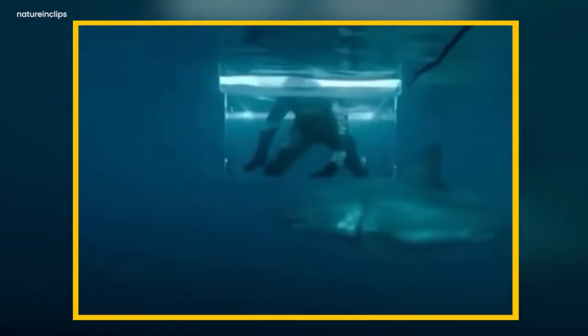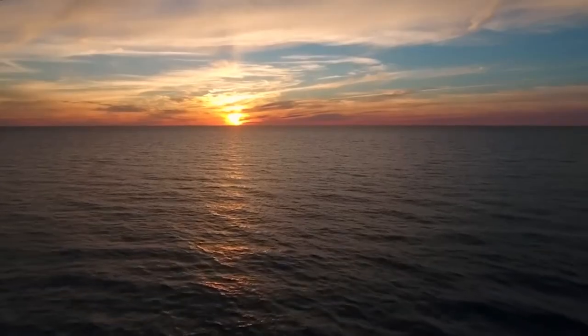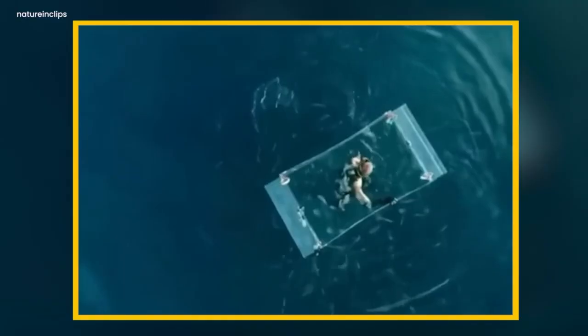Mysterious cage. The camera caught something very enigmatic and mysterious. The atmosphere was filled with uneasiness and fear. It was a scene of a man in the deep sea, in a glass cage.